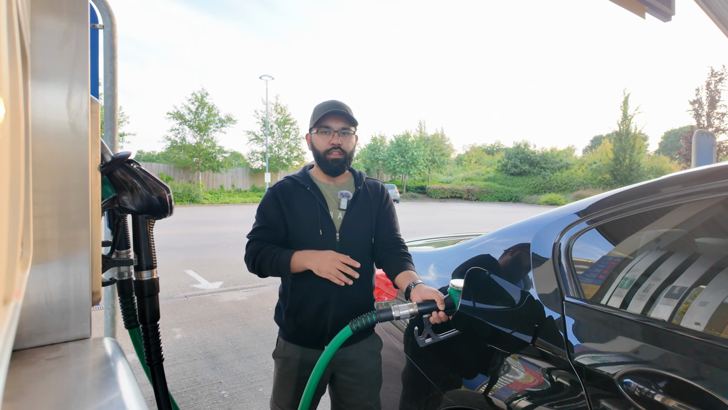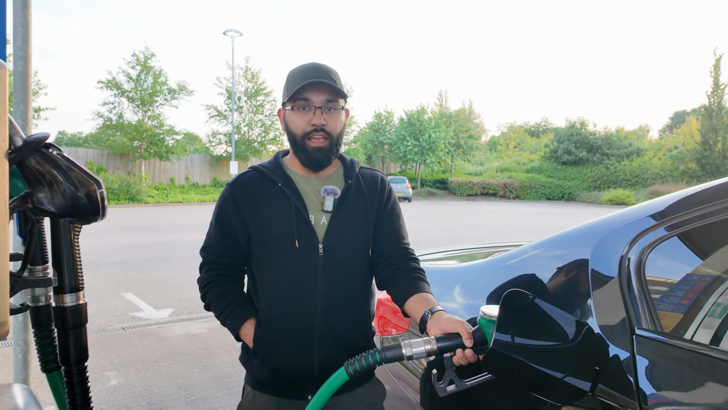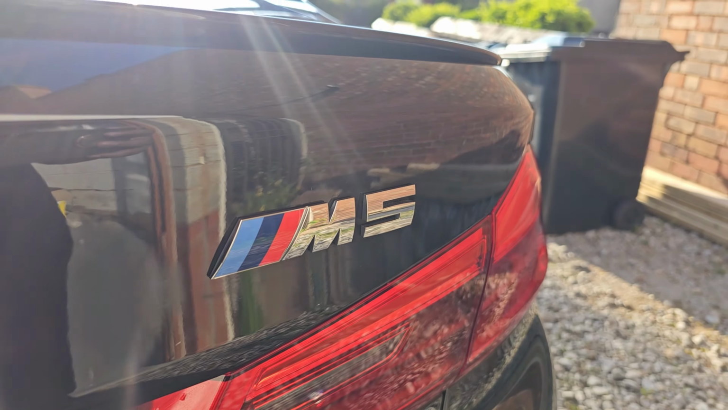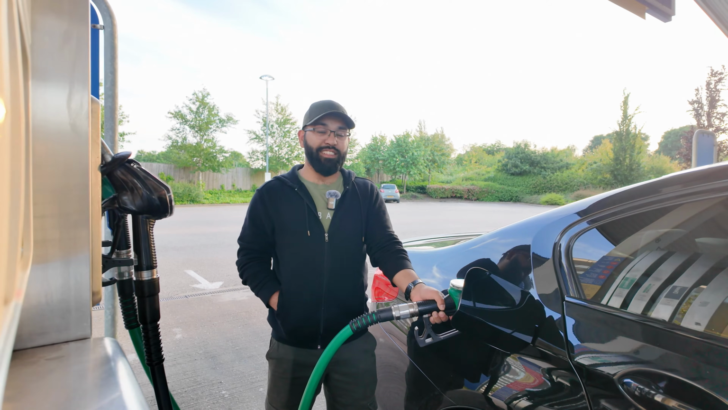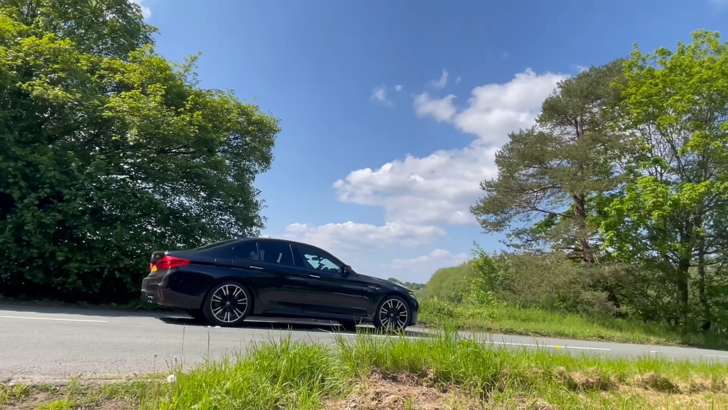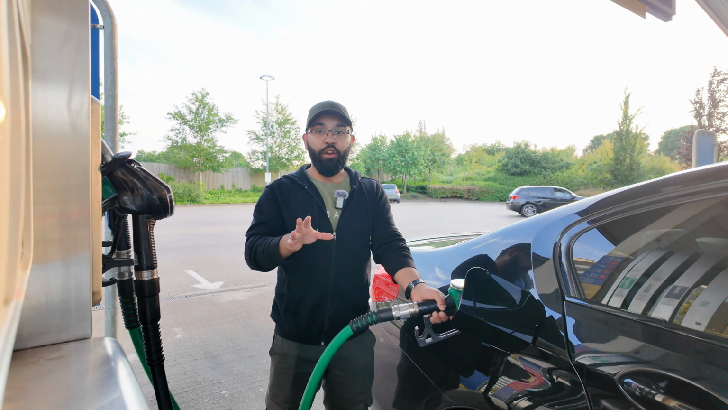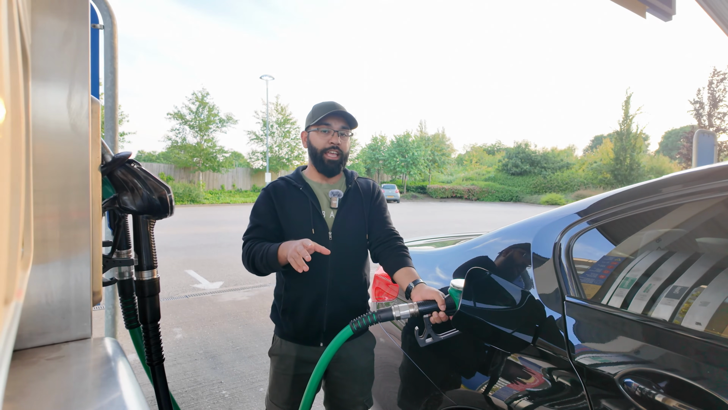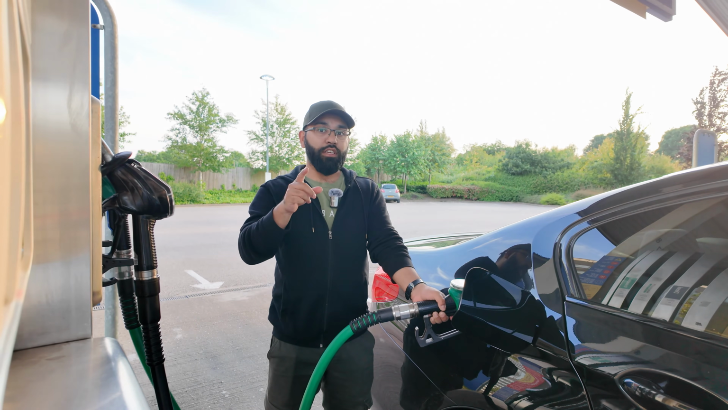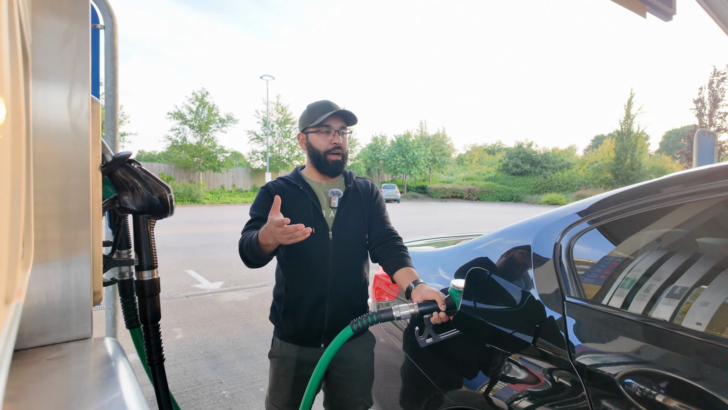Well, as you guys all know from before anyway, I highly rate this car. It's just one of those things where, in my opinion, this car does absolutely everything you could ask of it. And I've got a really important parcel to drop off today, and it requires me to drive all the way over to Boston, and there I'll be able to hand the parcel over.